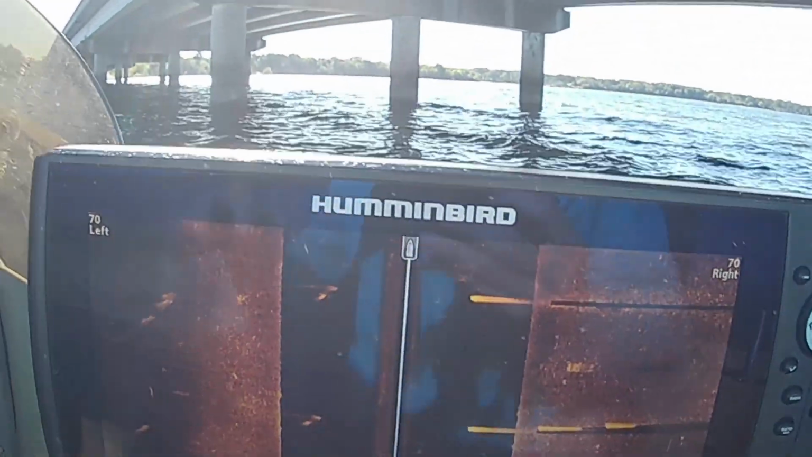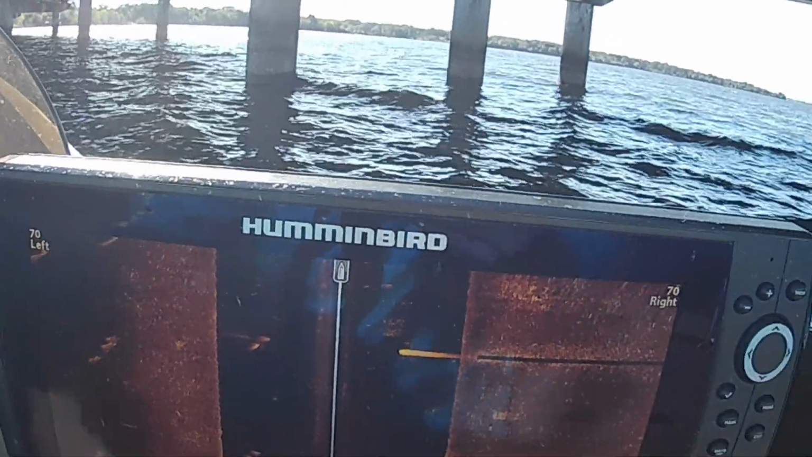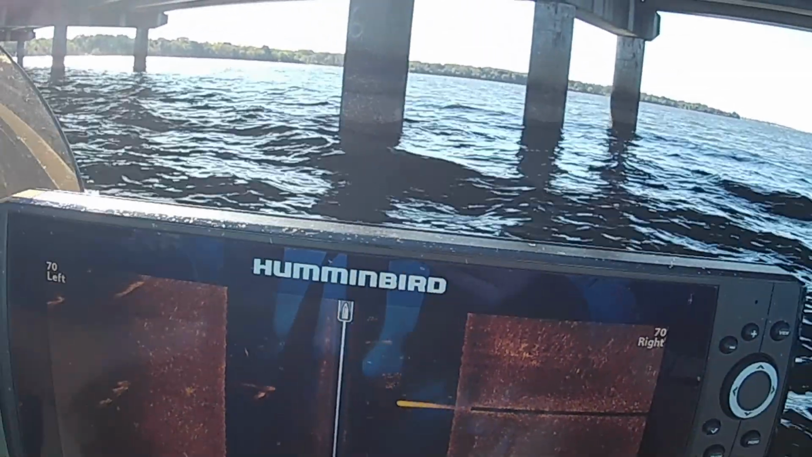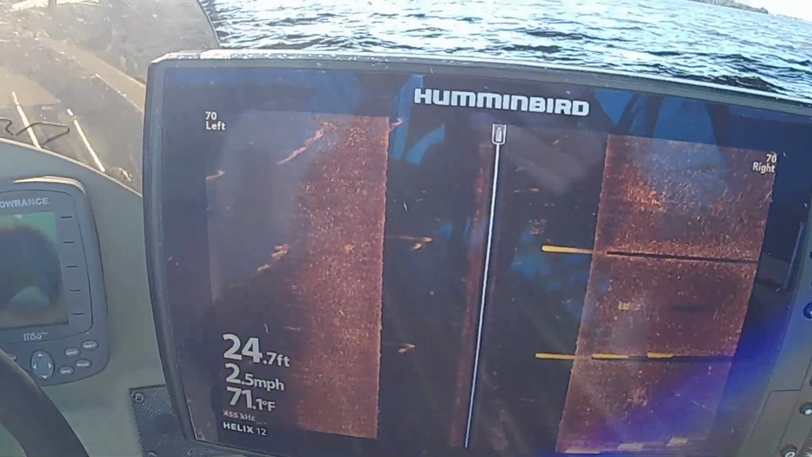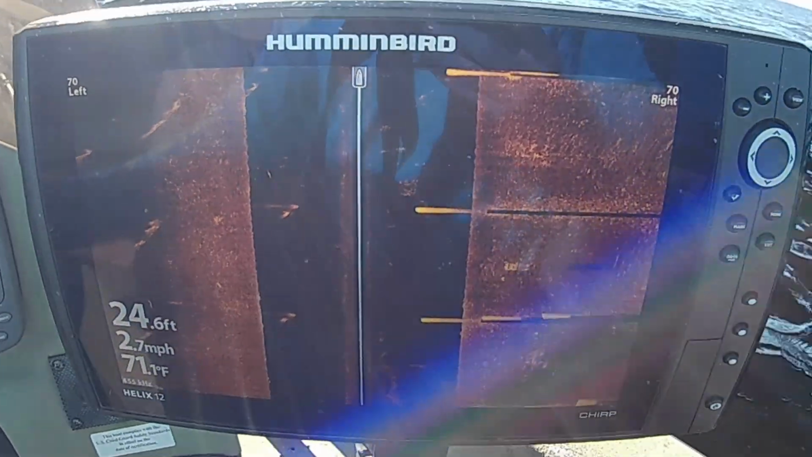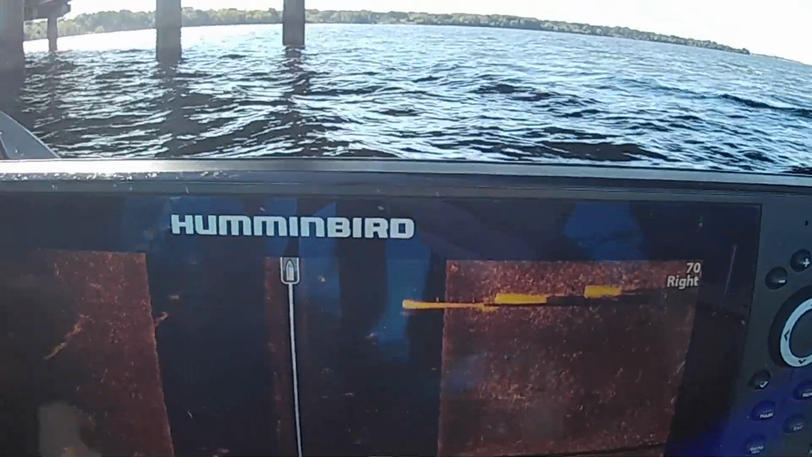And right now I'm just idling down the bridge, trying to see if I can see any that are hanging off the edge of these pilings.